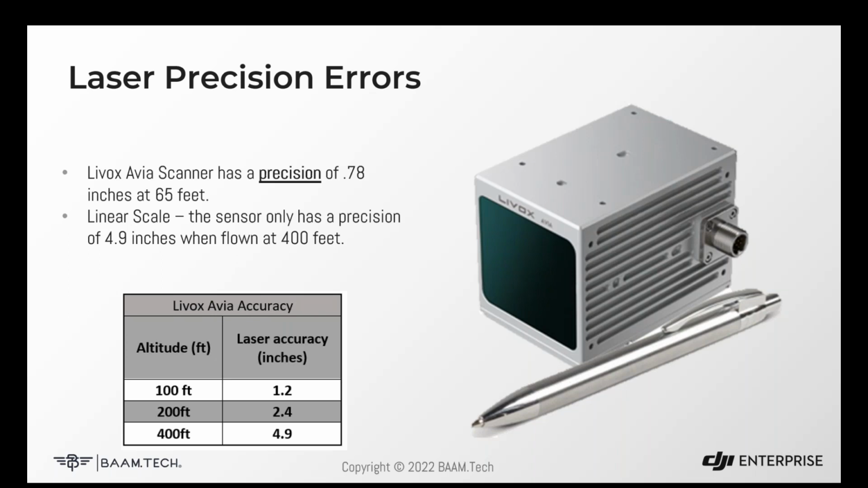This is not exact. These specs are not published, but just given on a linear scale, if we extrapolate that out to 400 feet, that's a potential inaccuracy of 5 inches almost. So just with this one component, you can see that the potential to stack these inaccuracies together can increase quite a bit.